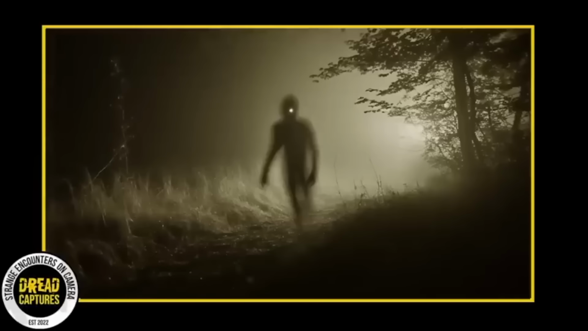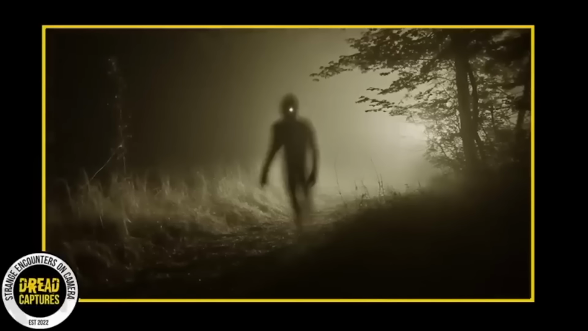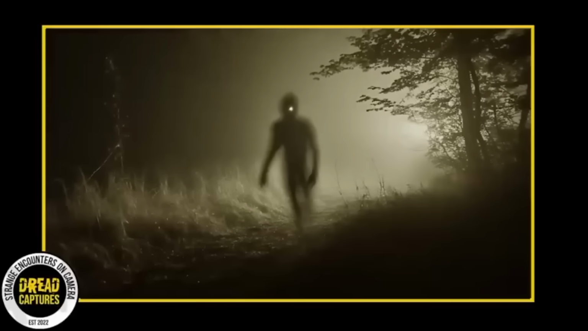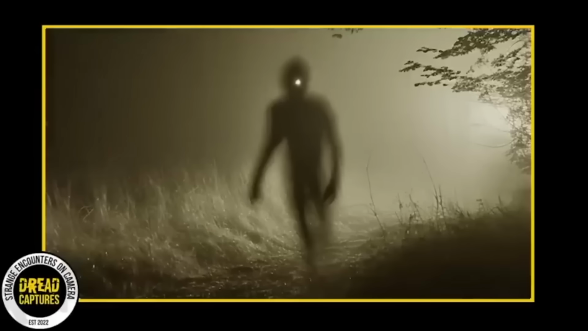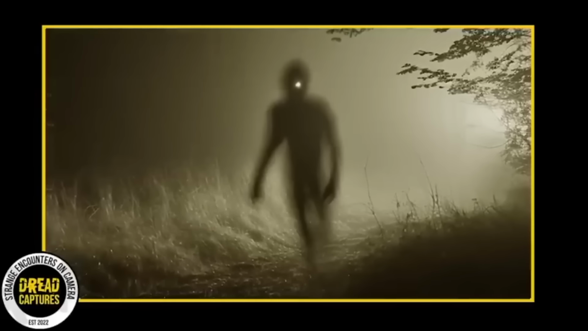In the first photo, taken under the darkness of night, we see a silhouette that chills the blood. It stands at the edge of a forest clearing, its outline barely recognizable against the fog that comes through the trees.